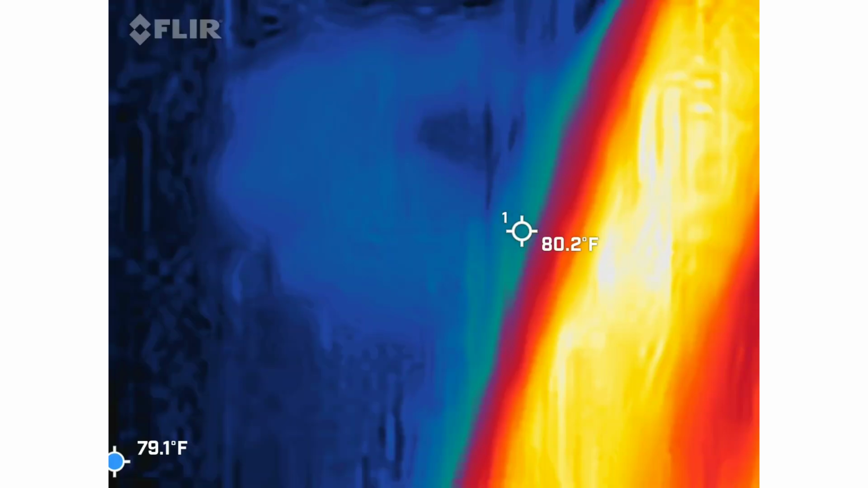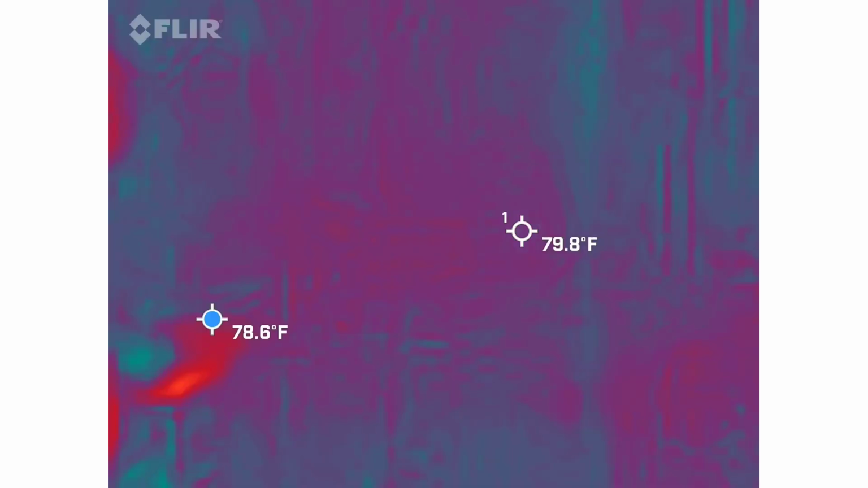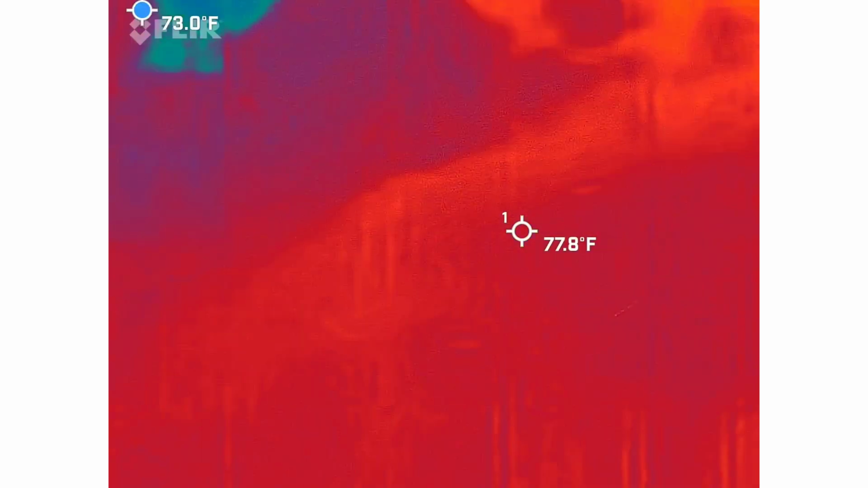Oh, wait, my camera disappeared again. You keep breaking my stuff. I mean, I'm doing it with one hand. Yeah, and it's heavy.